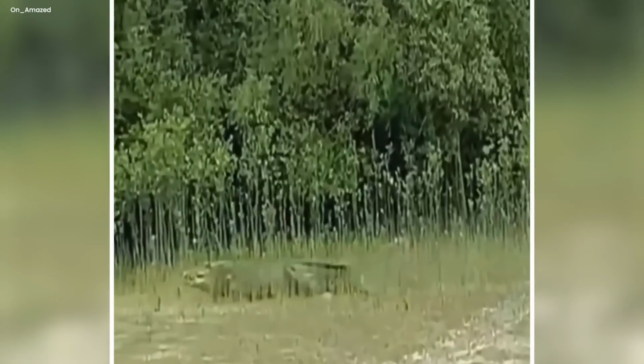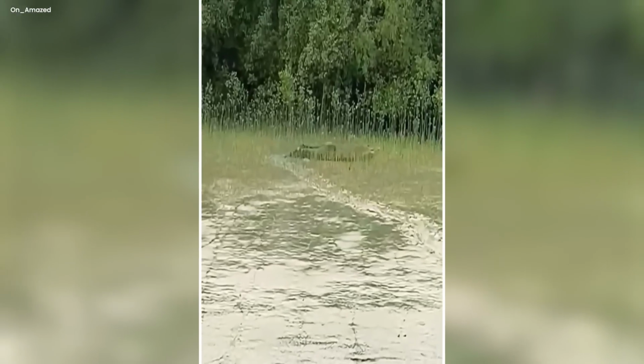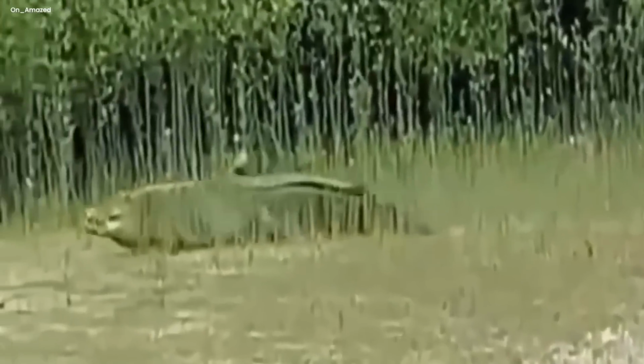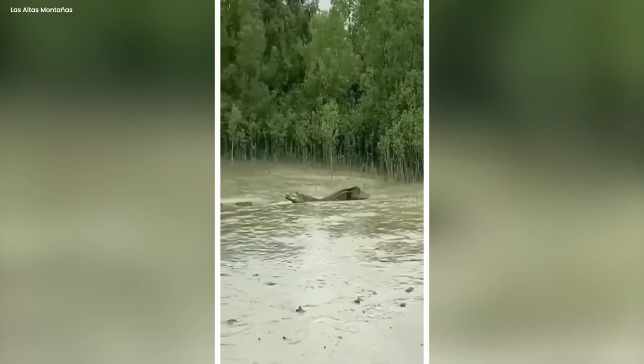It moved through the mud, almost like a crocodile. But it was different, in a way that defied explanation. This creature, if you could call it that, had a long snake-like body covered in shiny scales that glistened in the dim light.